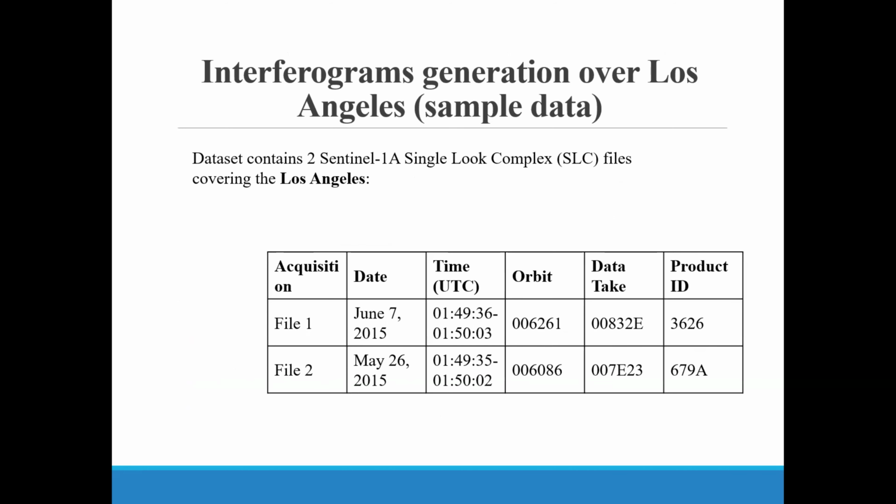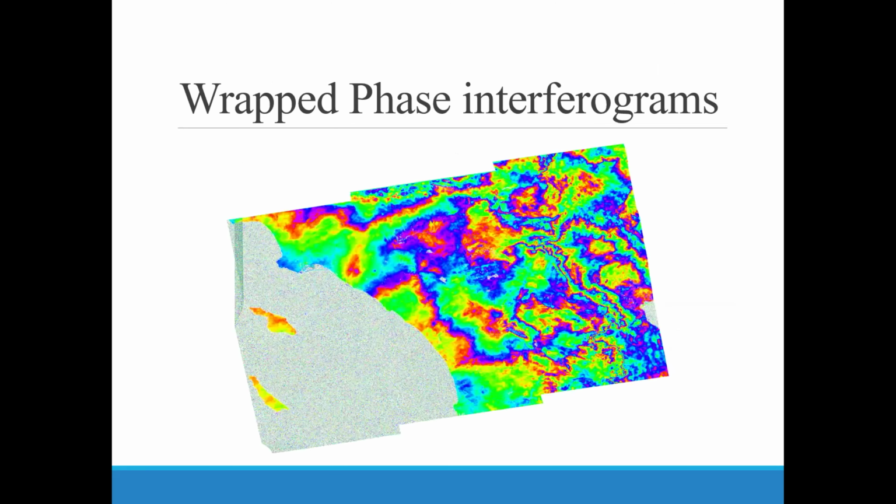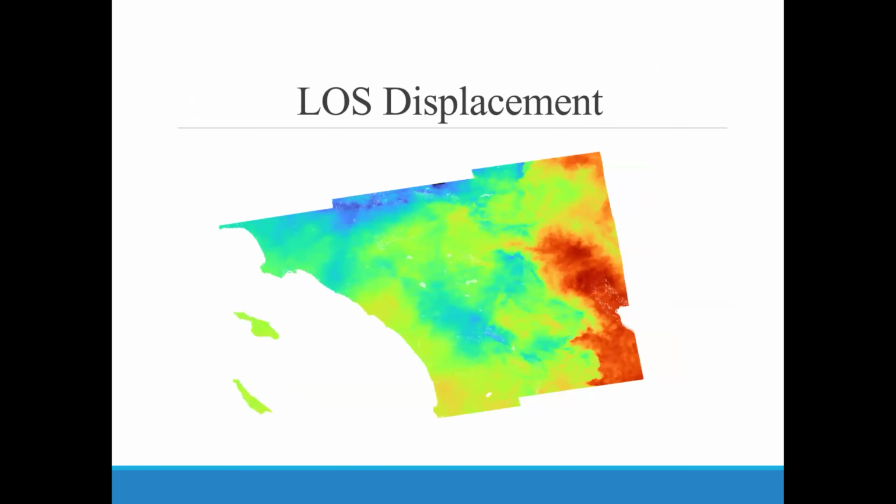These are two datasets I acquired, with a 12-day temporal baseline. Here we got wrapped interferograms, unwrapped phase interferograms, and then line of sight displacements.